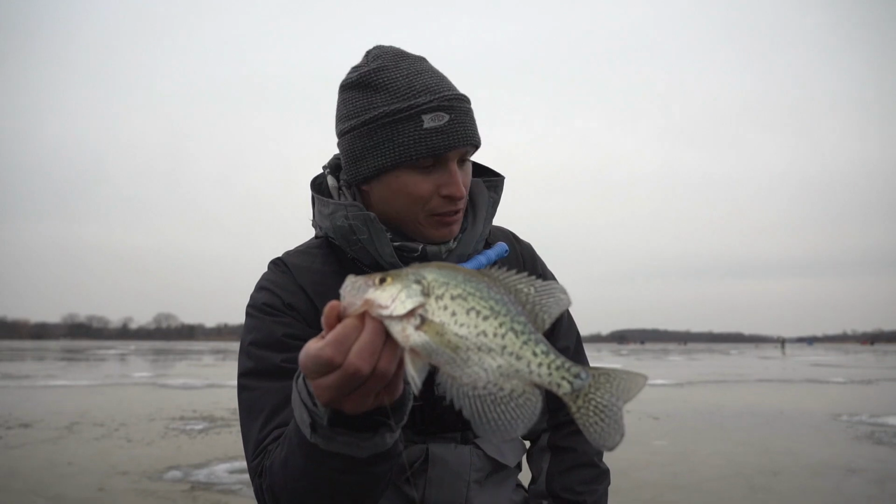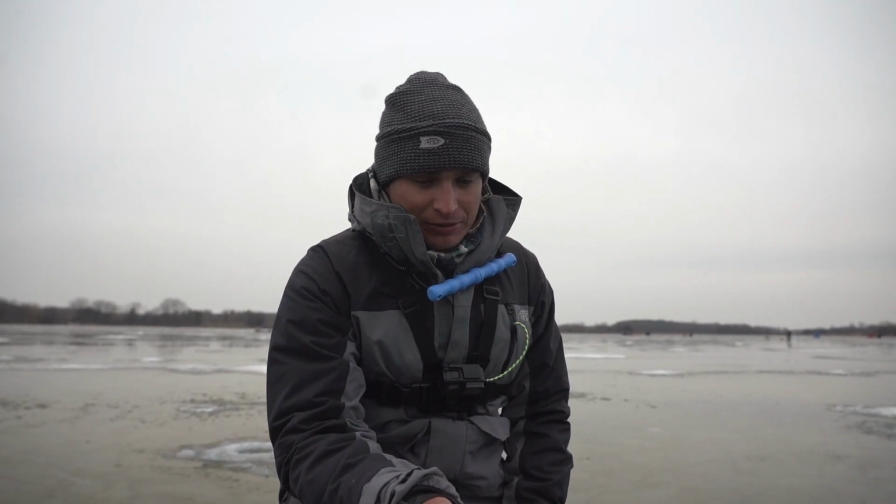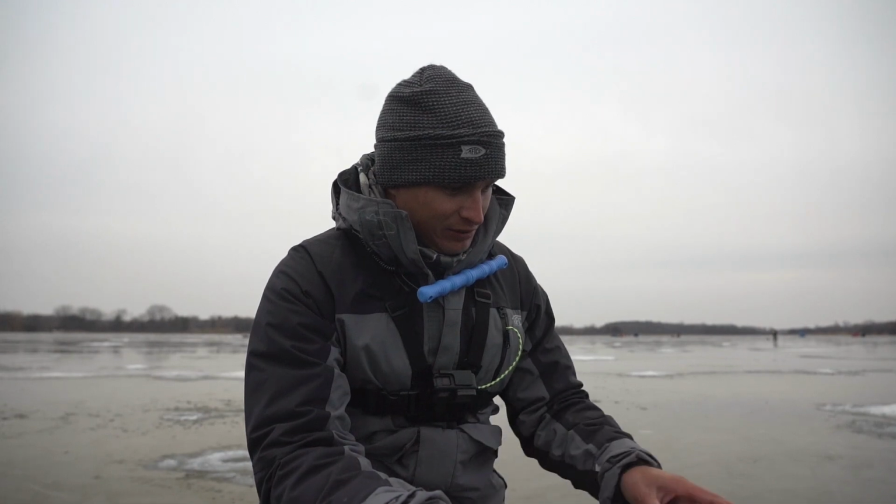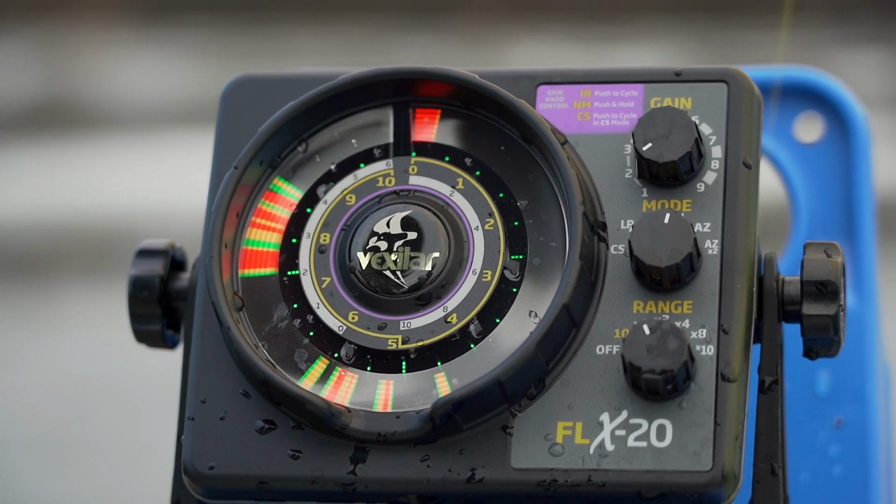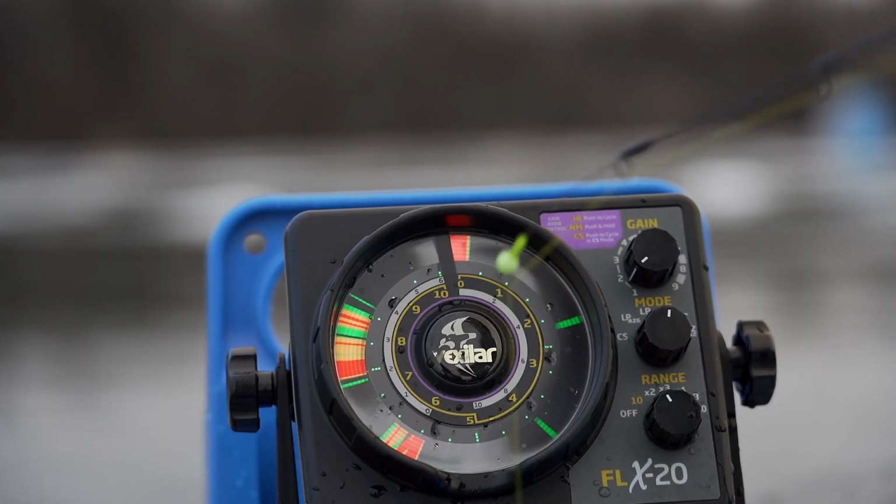So when Bart was telling me about using a flasher down here, that was one of the only things I was a little bit nervous about. But he said it was easy, and it's really easy. It's cool to see. You can tell fish's attitudes and how they relate. I'm less than a day into this, and I'm like, oh, those look like bluegill on it. You can tell the crappie on it, and it's super easy to use.